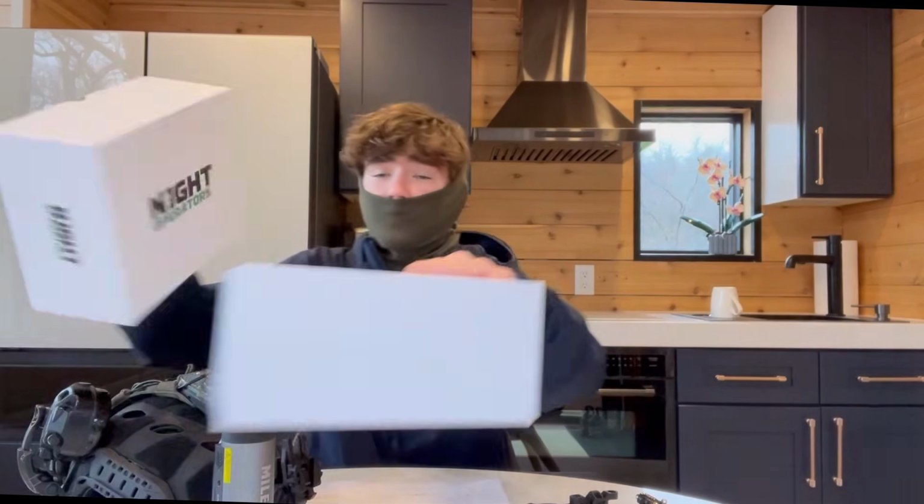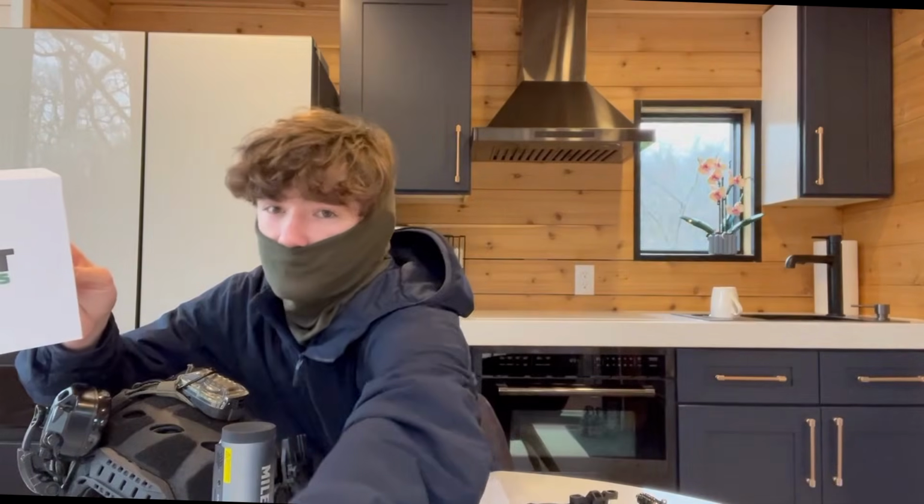So that is one thing, but I feel like as long as they are kind of transparent about where their product's coming from and that they're not manufacturing it themselves, I feel like that's okay, but I would like some more transparency from night operators there. So there's clearly some OEM out there, and if their stuff's branded, like this is the box, it's not like they haven't put any work into it.